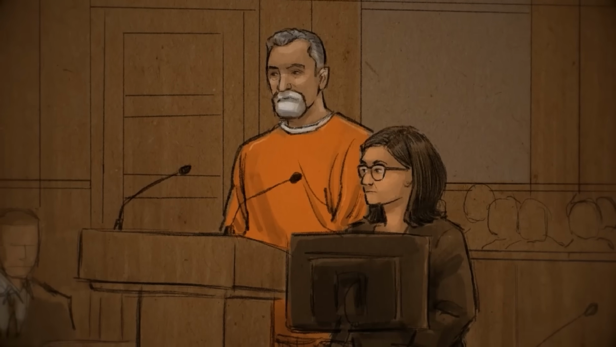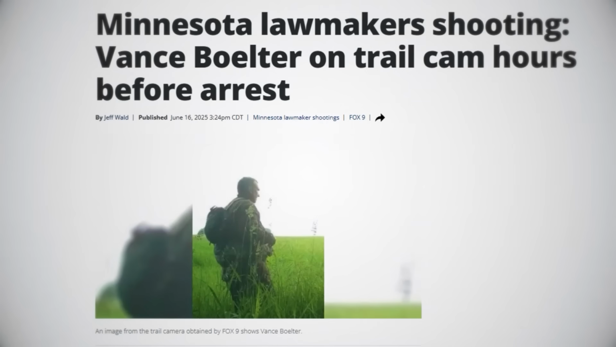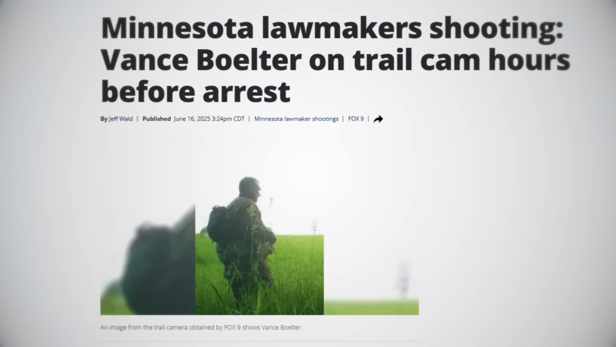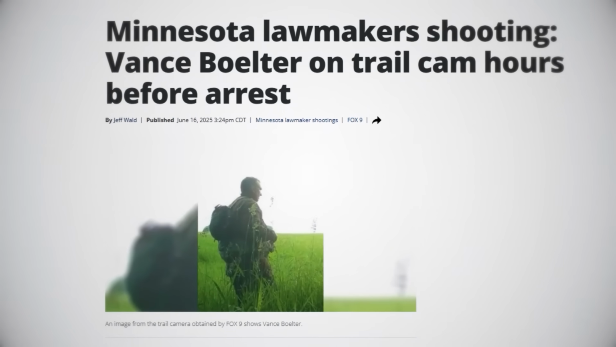As of writing, this is where the story stands with Boelter. His future is uncertain, but it's wild to think an innocuously placed trail camera potentially saved the lives of numerous other lawmakers. As if he wasn't stopped, they were gonna be next.